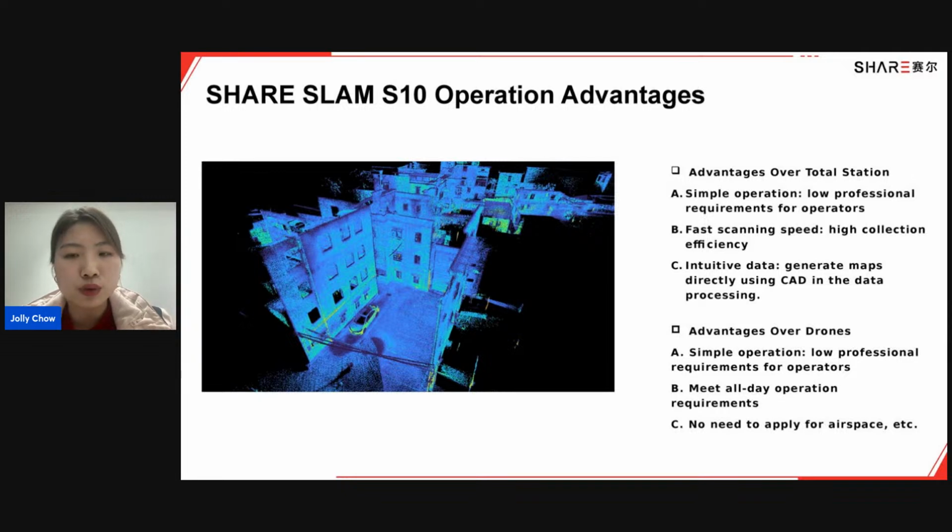When compared with drones, similar to total station, the operation of SLAM S10 is quite easy. There are no heavy requirements for the on-site people, and there is no time limit. You can scan the area all day long. Also, there is no need to apply for flight permissions and airspace, etc.